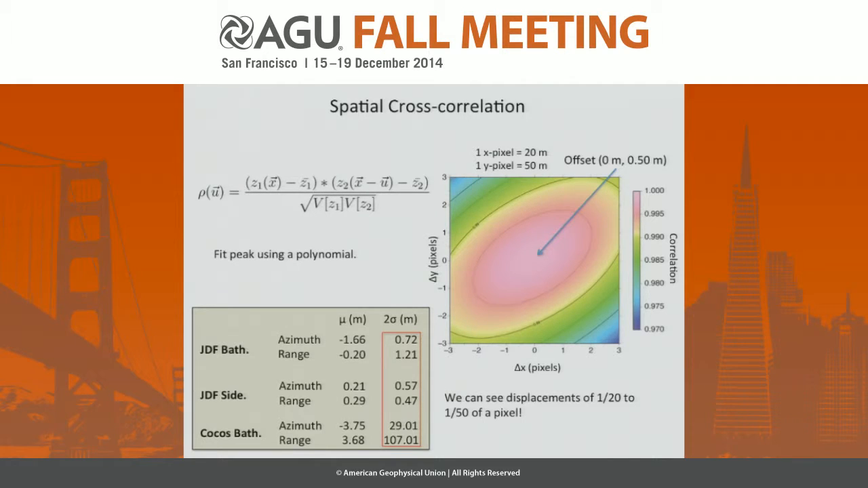Now, after performing this for a wide array of synthetic offsets, we can obtain both mean and 2 sigma values for the residuals obtained therein. The mean of the residuals we would like to be close to 0, which is the case, and then the 2 sigma values tell us something about the accuracy with which we are able to reproduce these synthetic offsets.